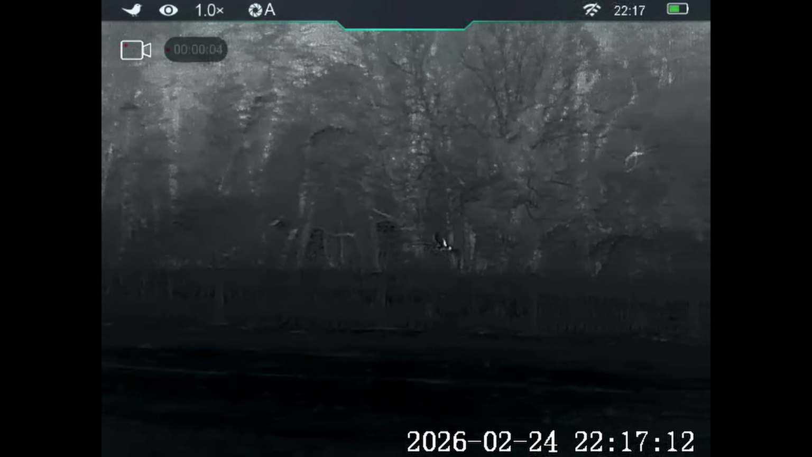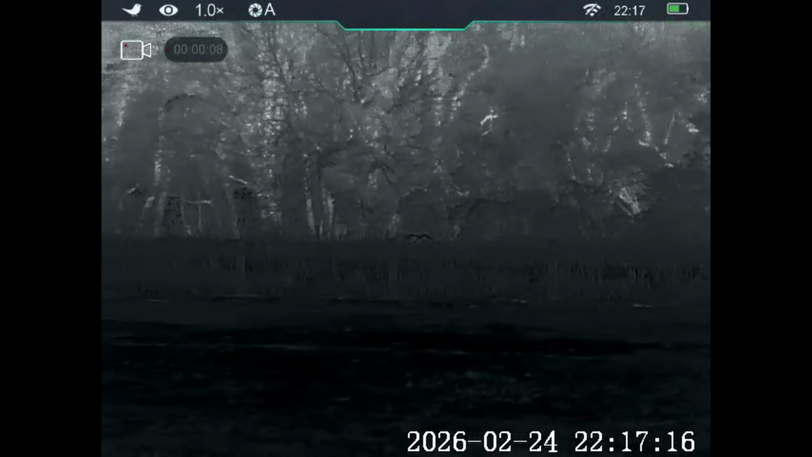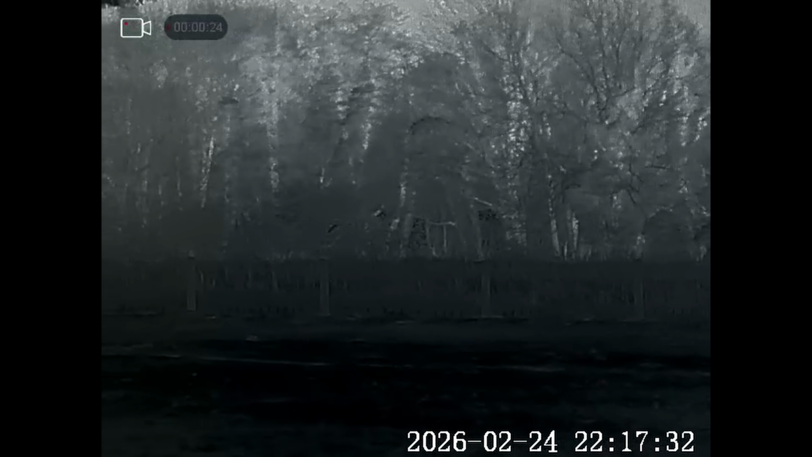I just caught this owl coming over the top of my head. And if you can see, it's at a distance now, but it's got a huge wingspan on it. I thought it was a tawny owl coming over, but the wingspan's far too big on it. The only other thing I can think of is we do have the occasional European eagle owl. Let me know what you think in the comments.